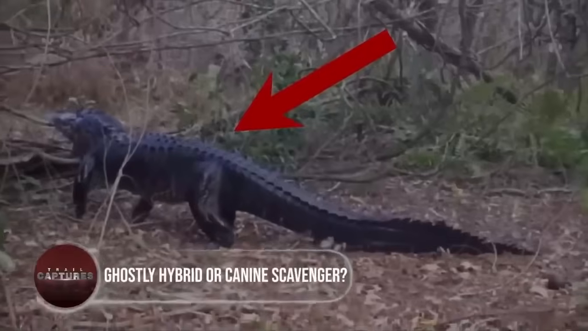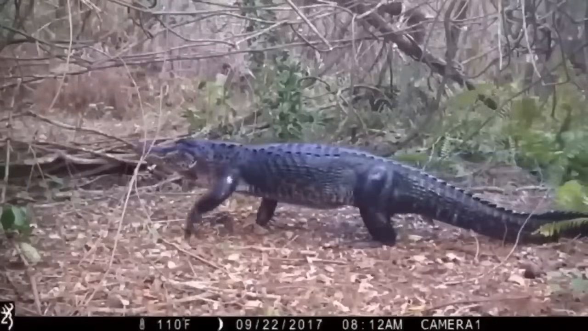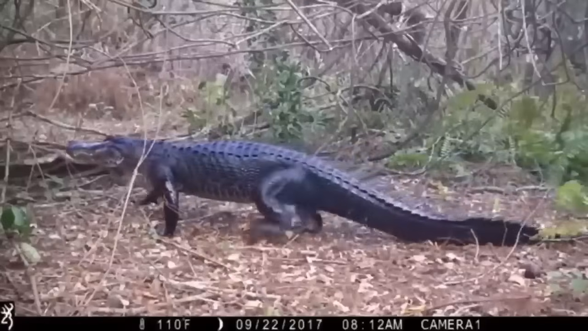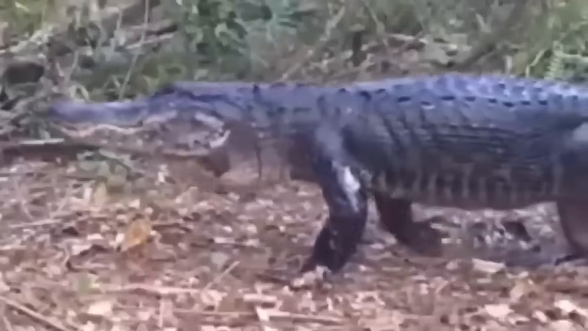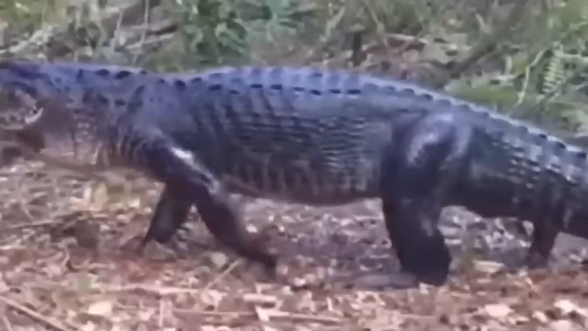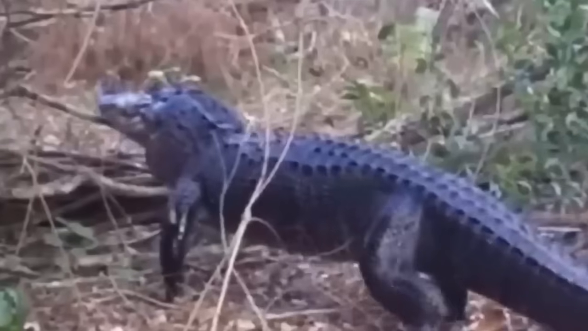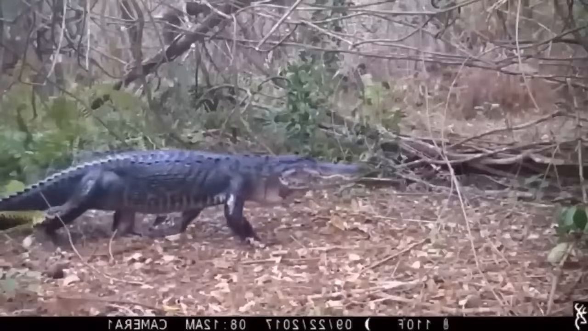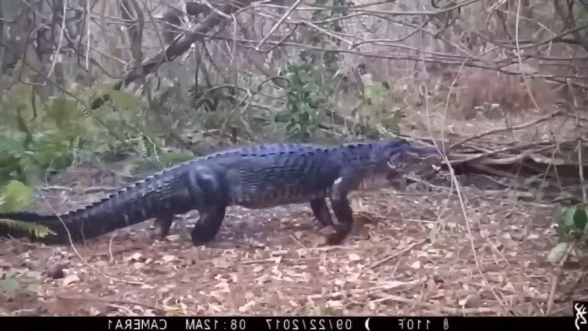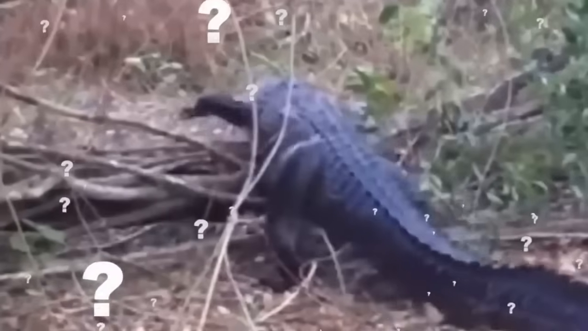Alligator strolling. This trail camera captures an alligator casually strolling through the heart of a forest. While these reptiles are typically found in swamps and water bodies, this confident alligator seems to have ventured far from its natural habitat, moving with a clear sense of purpose. The footage reveals its agile movement over fallen branches, leaving viewers wondering what motivated this extraordinary journey.